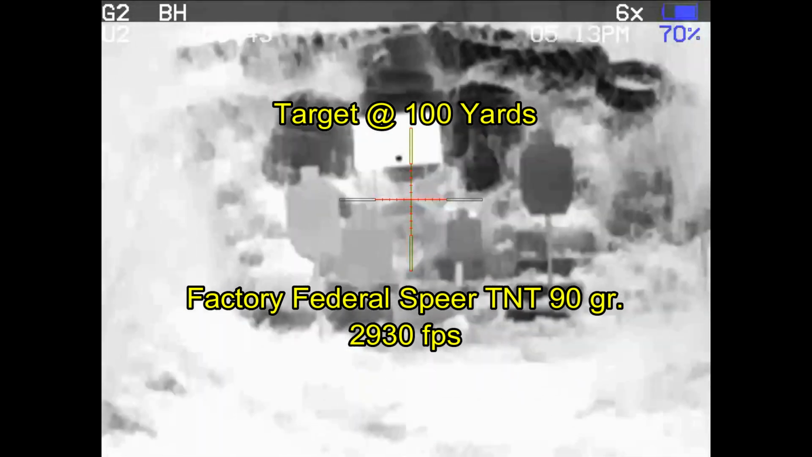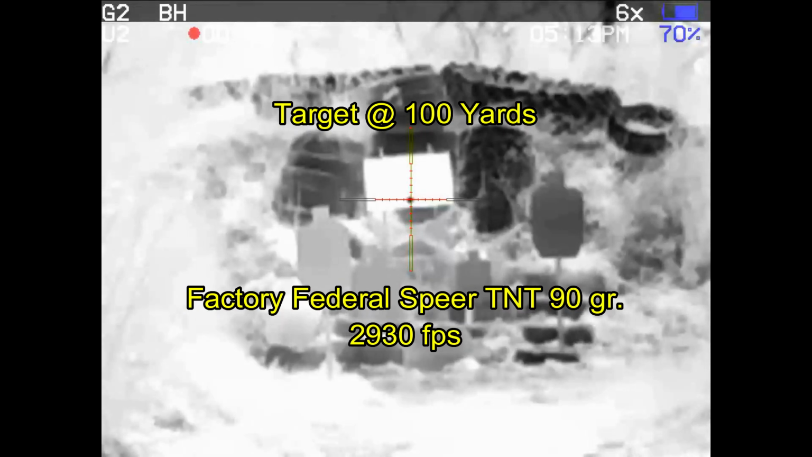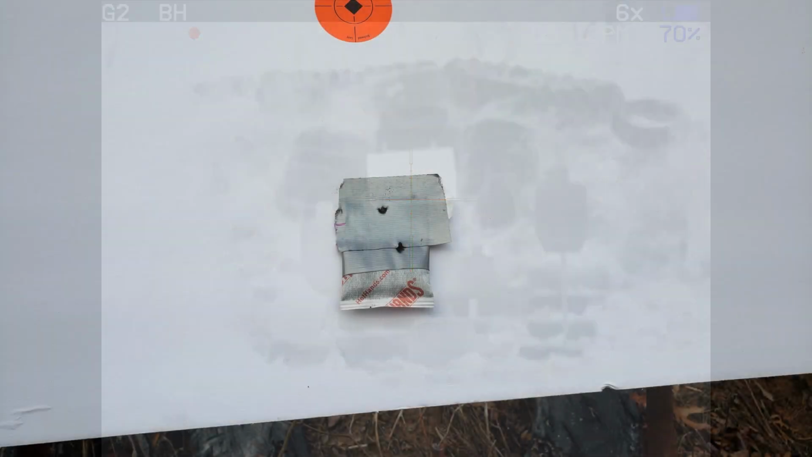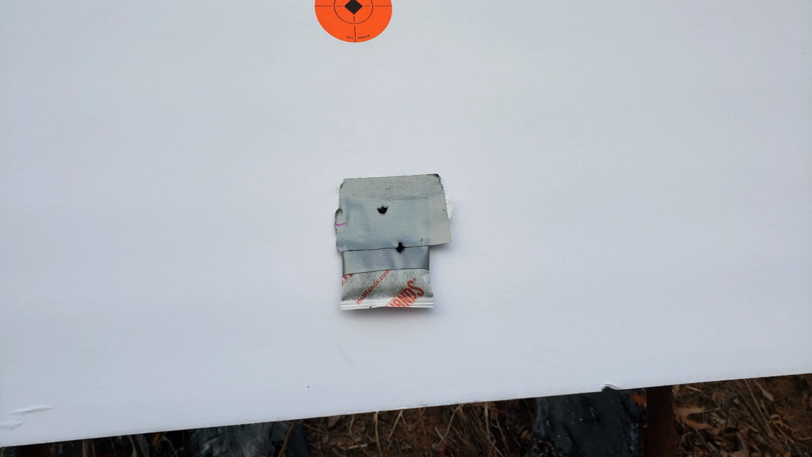And this is going to chrono at about 2,930 feet per second. About 130 feet over what my normal 18-inch rifle does. Got a nice 2-shot group. I'll call it good and zeroed.